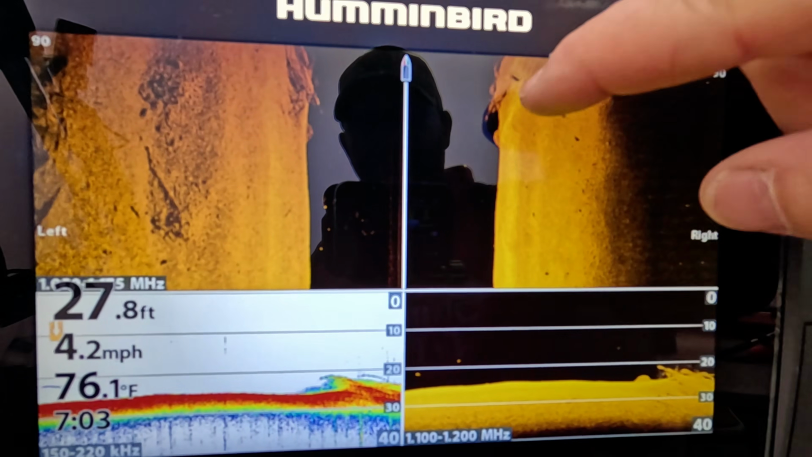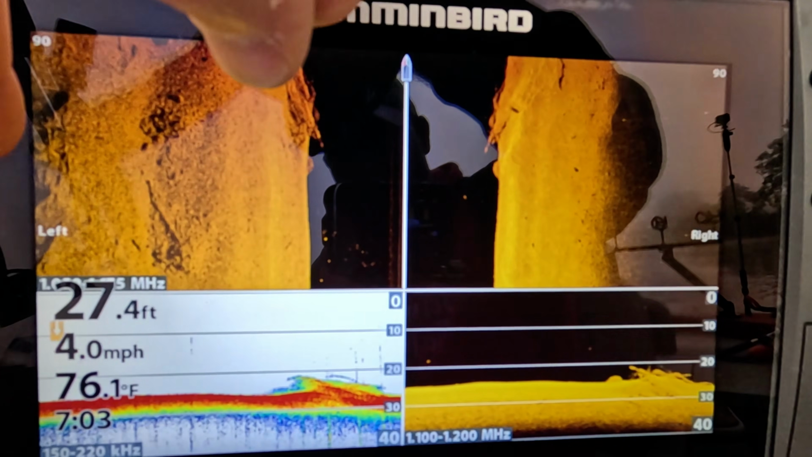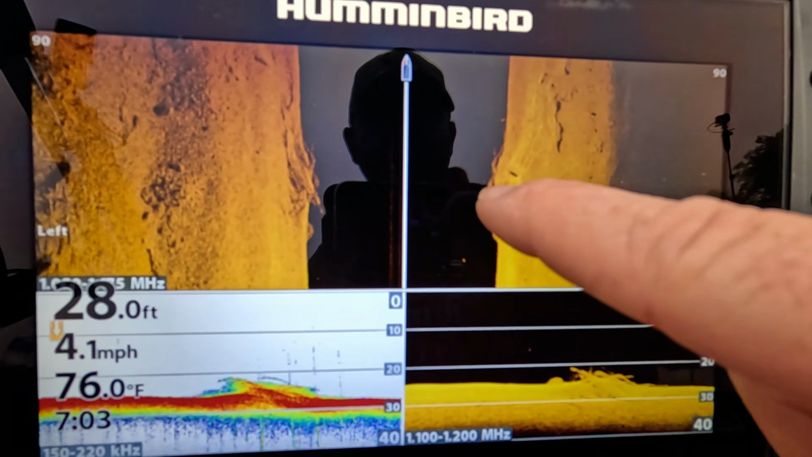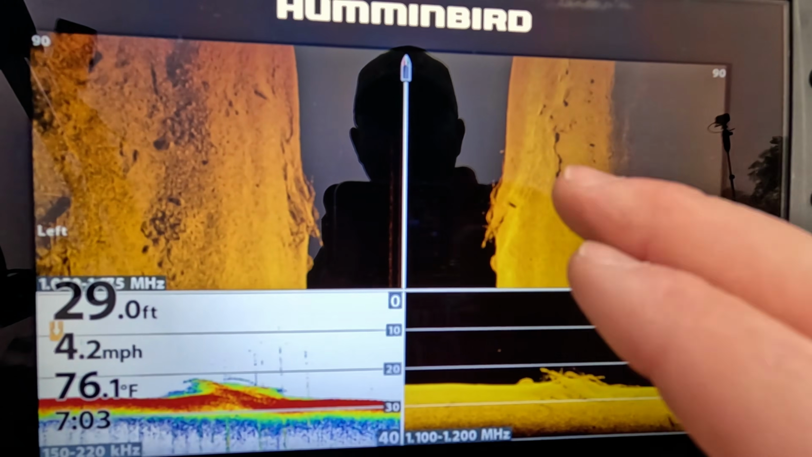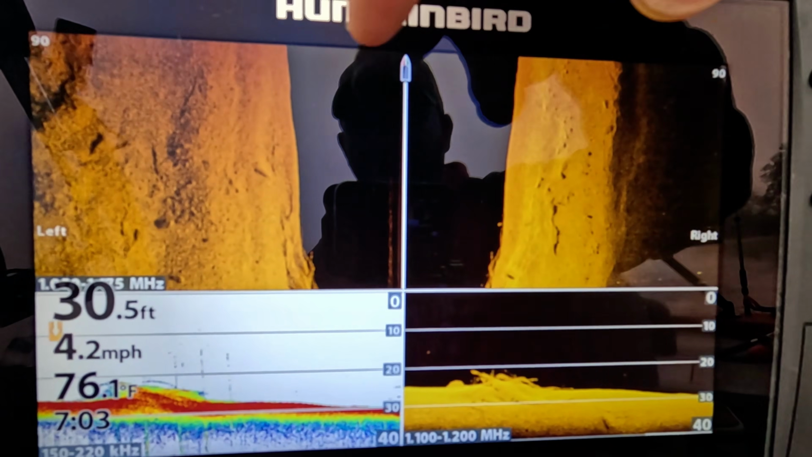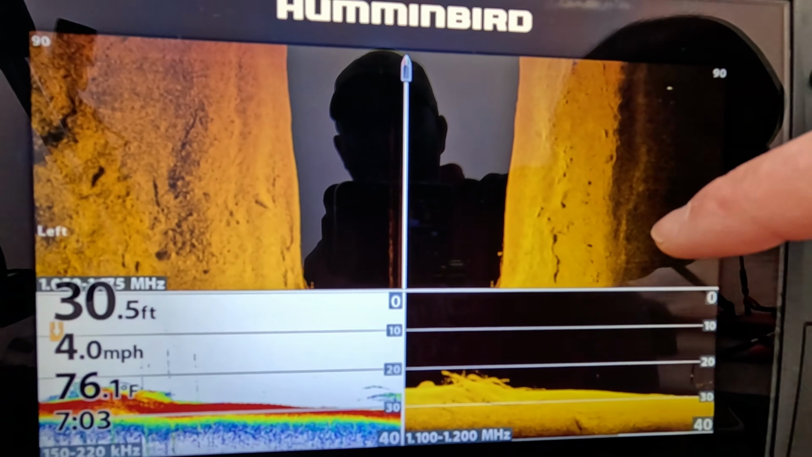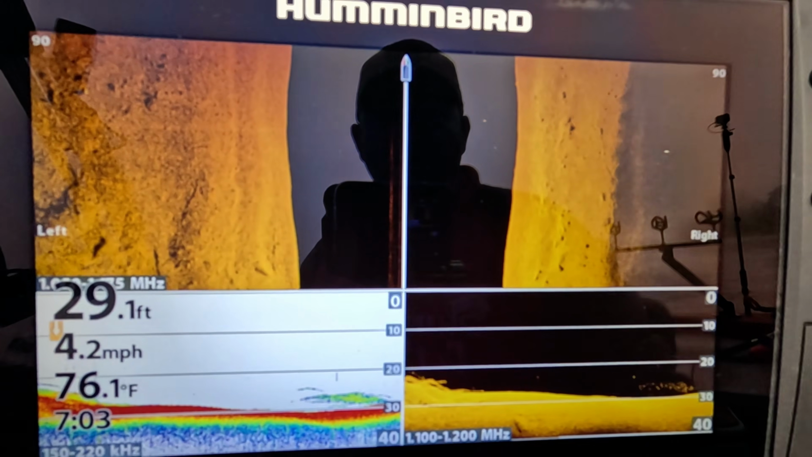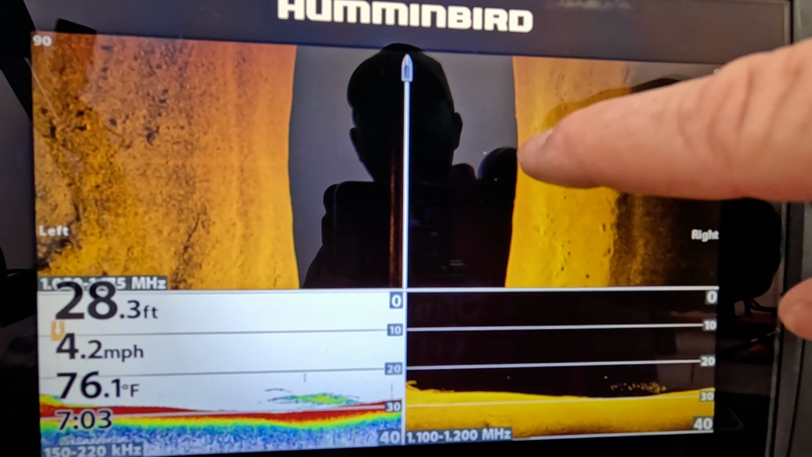We got something else coming up here. We got some more wood and a couple little ledges out there. That's a nice little wood pile. Things like this people don't think about too much. There's a lot of stuff going on right here. We got ledges and rock and wood, and relative to deeper water, we've marked all kinds of,